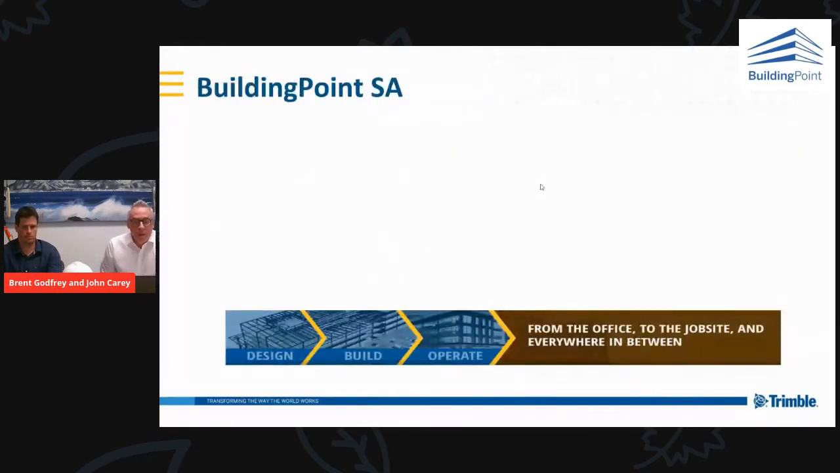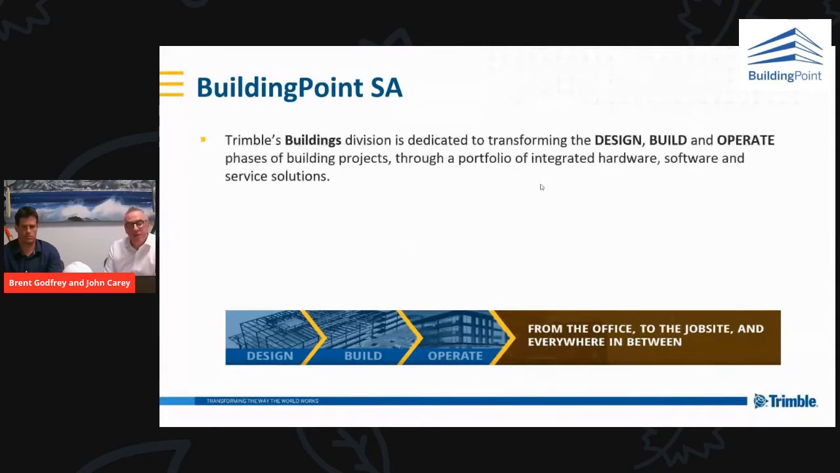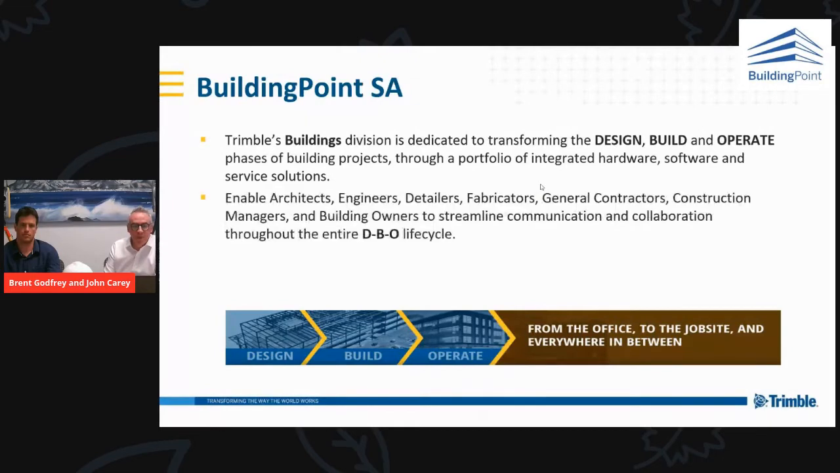So let me tell you a little bit about BuildingPoint SA. As I've said, we represent the Trimble Buildings division, and that division is dedicated to transforming the whole design, build, and operate phases of building projects through a portfolio of integrated hardware, software, and service solutions. This enables architects, engineers, detailers, fabricators, general contractors, construction managers, and also building owners to streamline communication and collaboration throughout the whole DBO lifecycle.